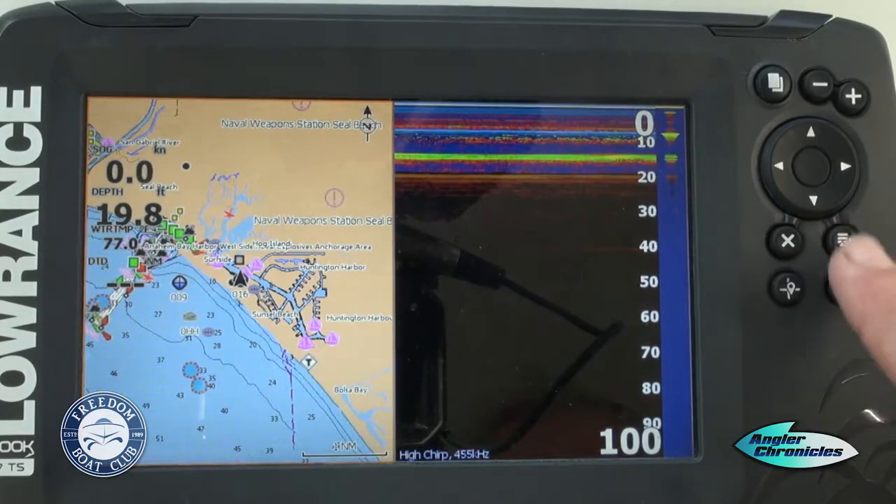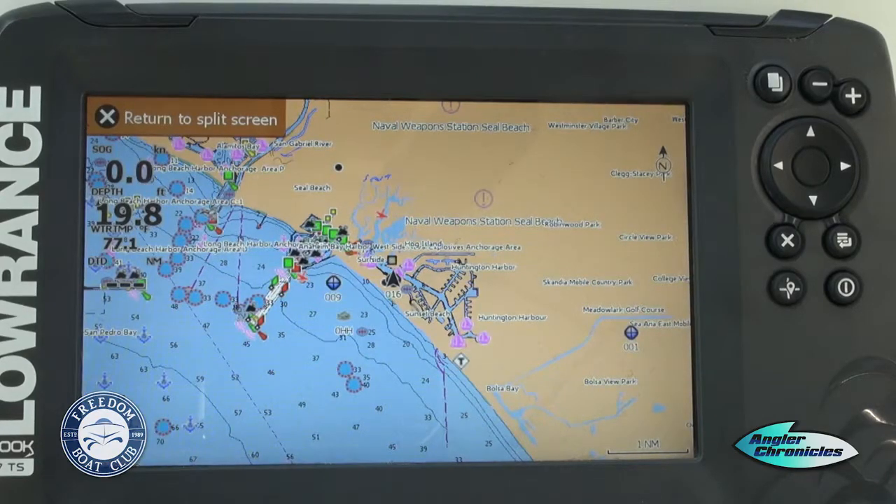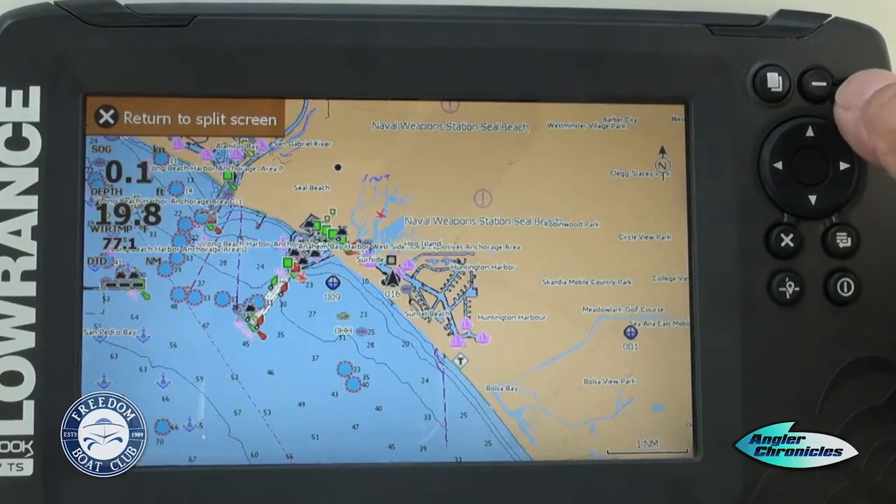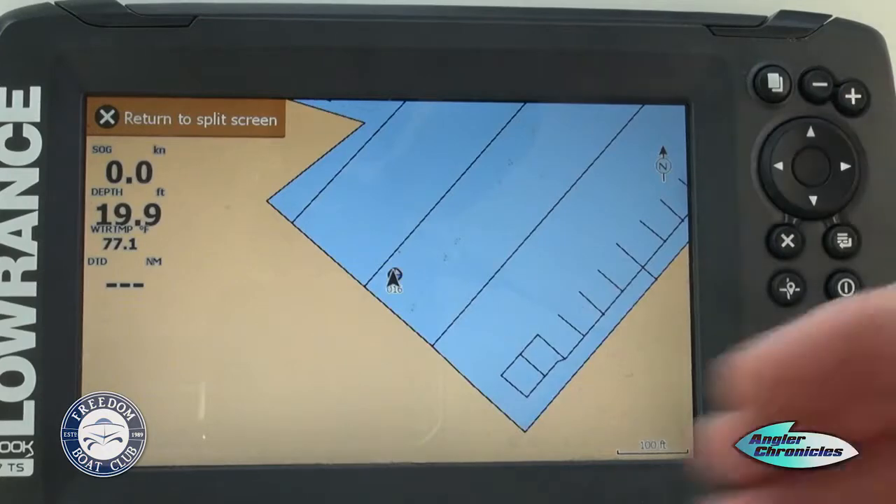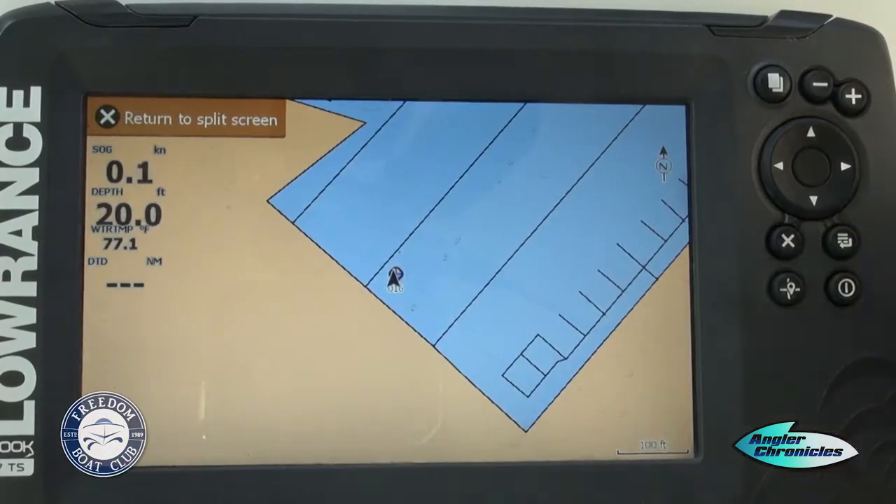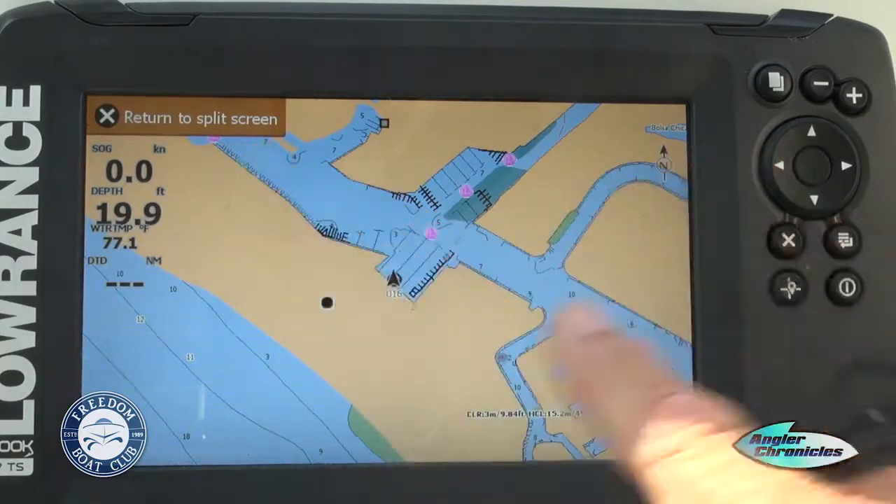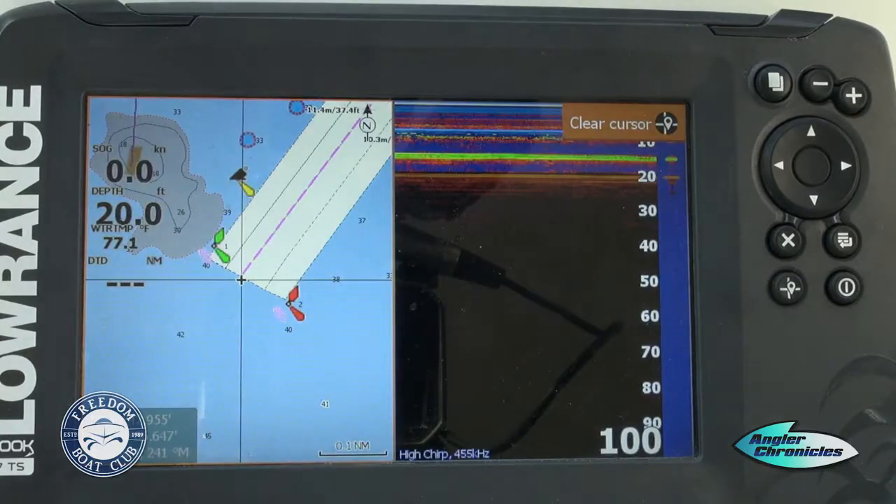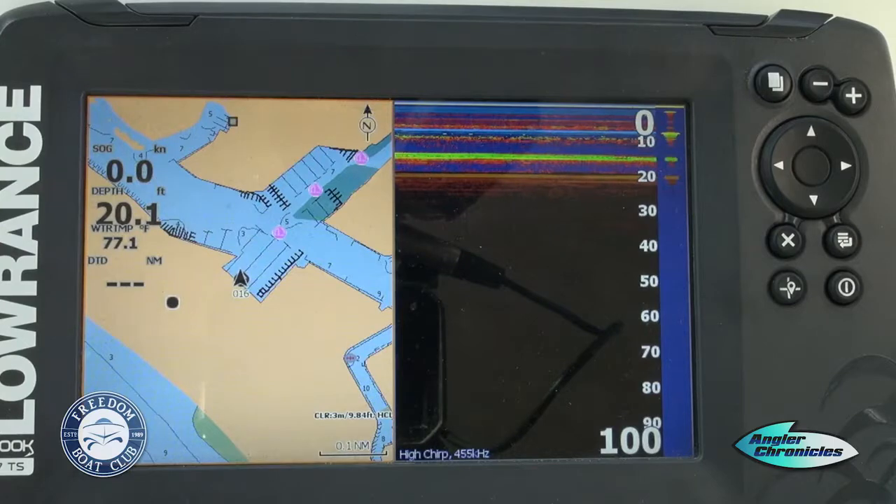Remember the return key, guys? Hit the return. Now I have a full screen of the chart. And if we zoom in, okay, our plus button, we zoom right in on top of the boat. Notice all the lines that were there previously? They're all gone. Again, X button, you can see up here in the top, we've got the return to full screen. Just takes you back exactly where you were on here. And then I'm going to hit my clear cursor, and that puts our boat back right here in the slip in the marina at Freedom Boat Club in Huntington Beach.